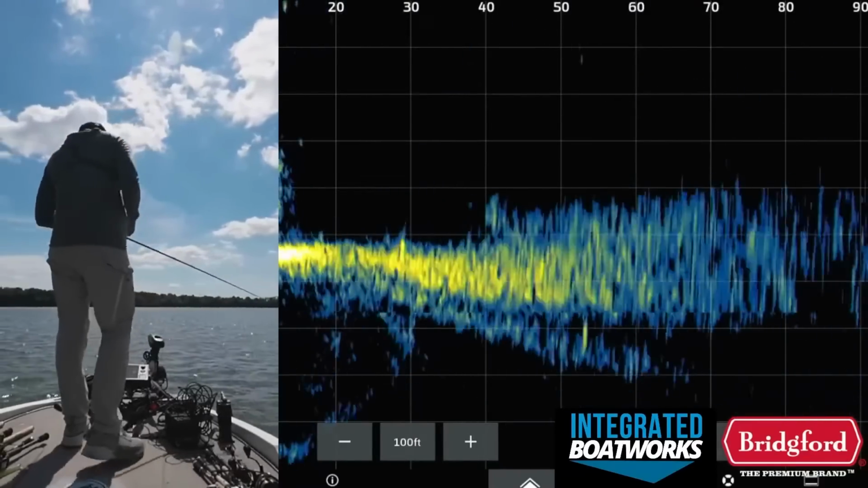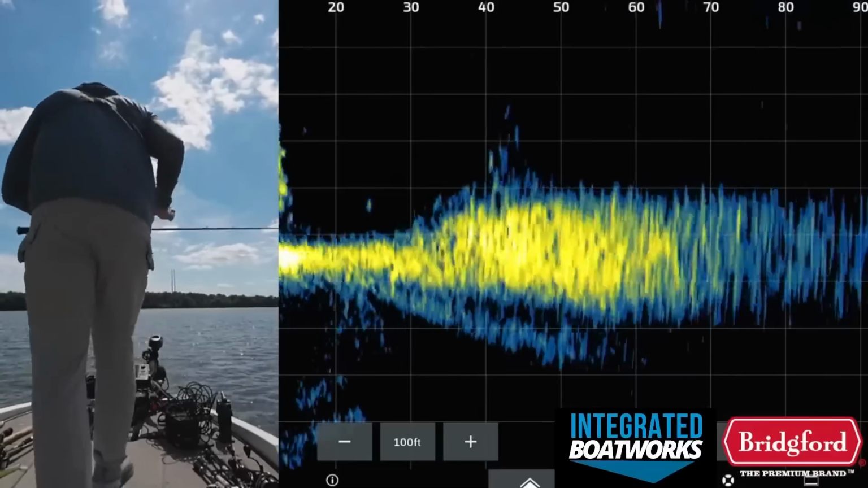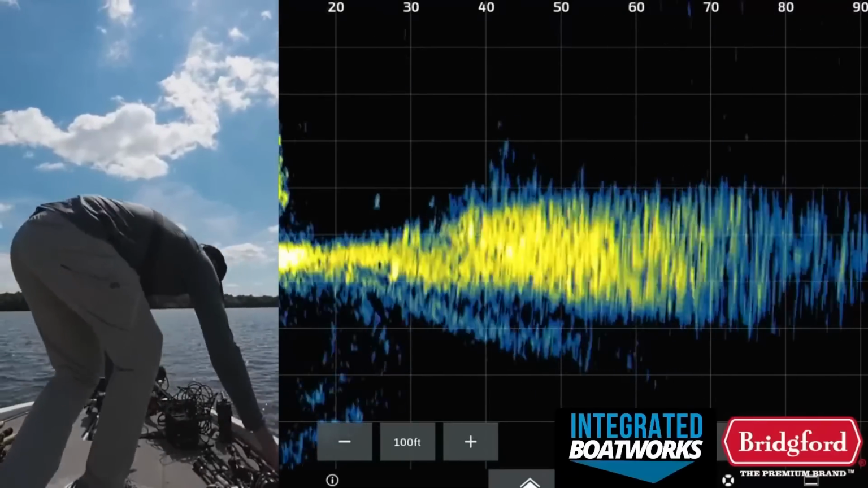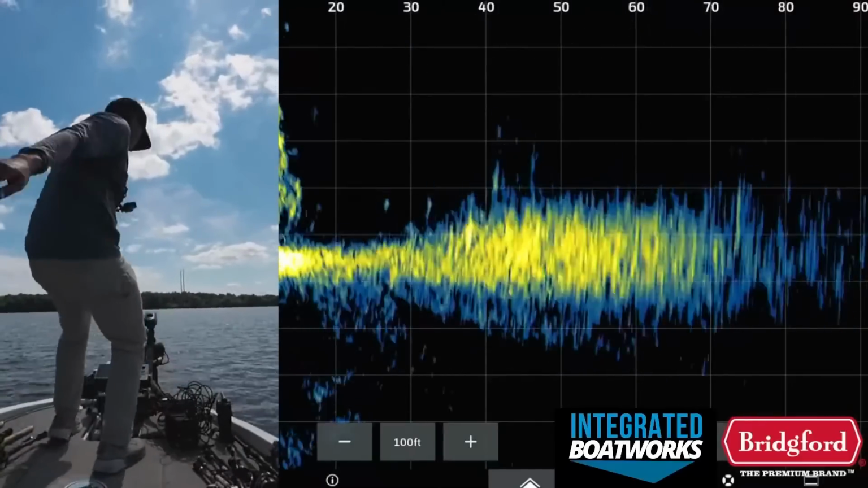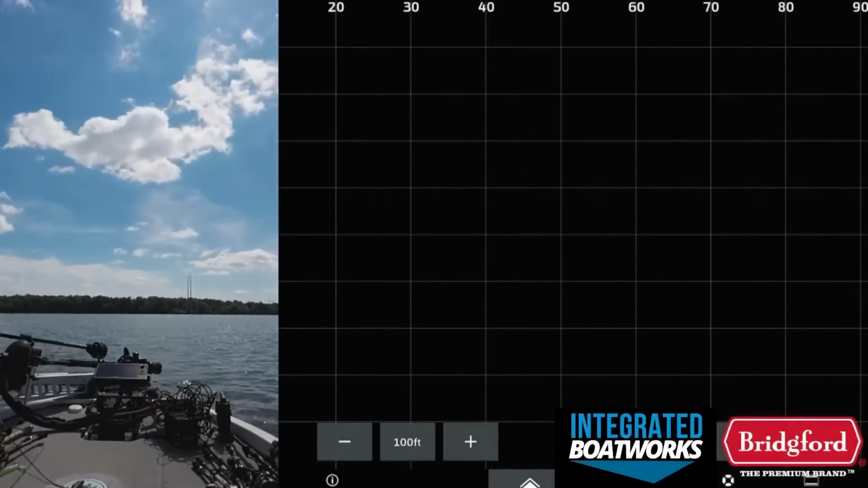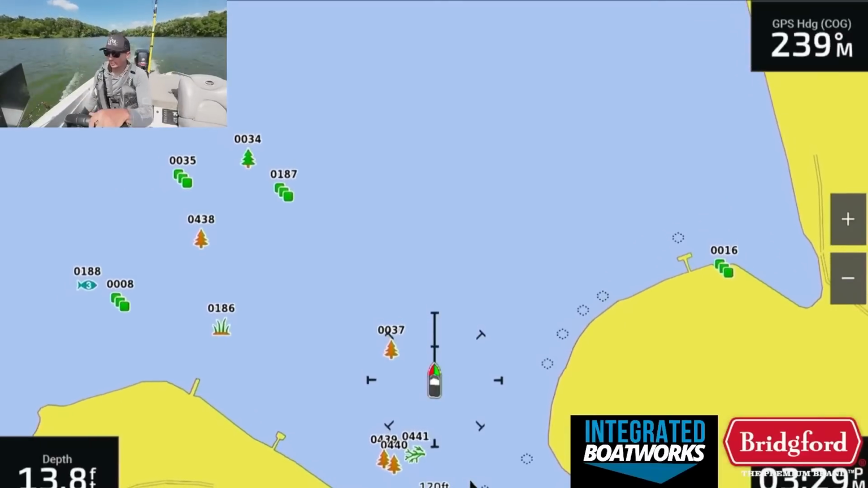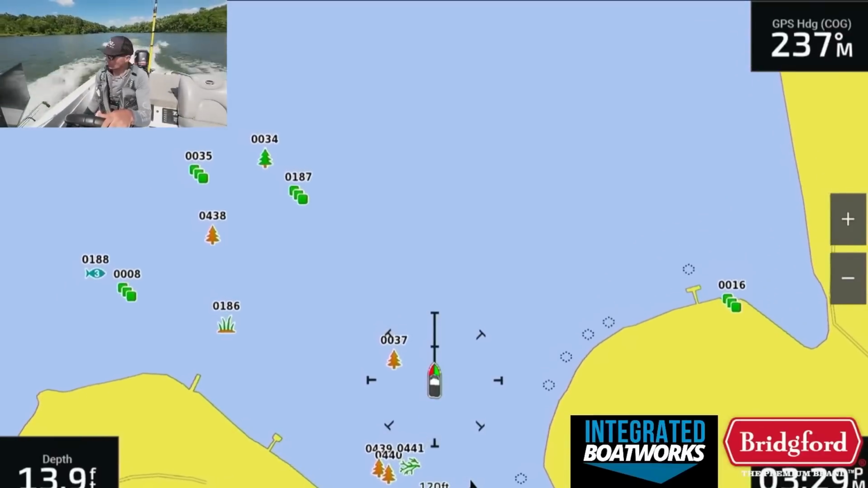We still got a little bit of time. So let's run around the corner and let's keep rolling these few more brush piles. Because we got a shot catching them. If we get kind of lucky and hit like one brush pile, we catch 2 or 3 in a row, we could finish this challenge up. Okay, let's run around the corner, hit a couple of brush piles.